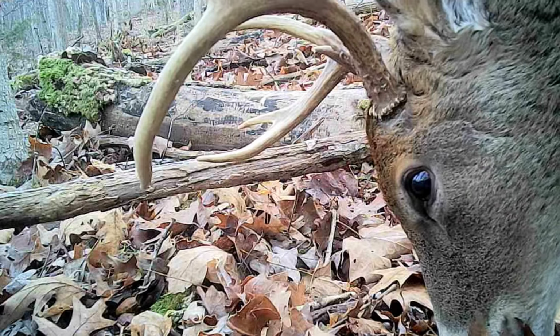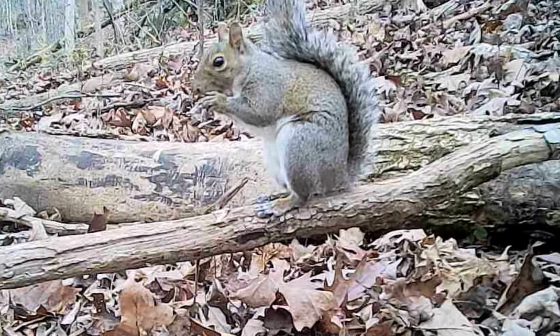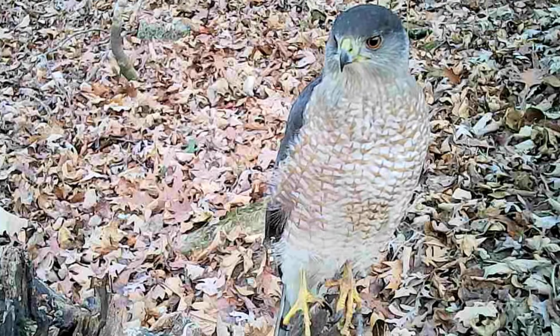Well, the bucks are still at it, but they've slowed down a lot. These little animals trying to fatten up. And here's a rare glimpse of a hawk.